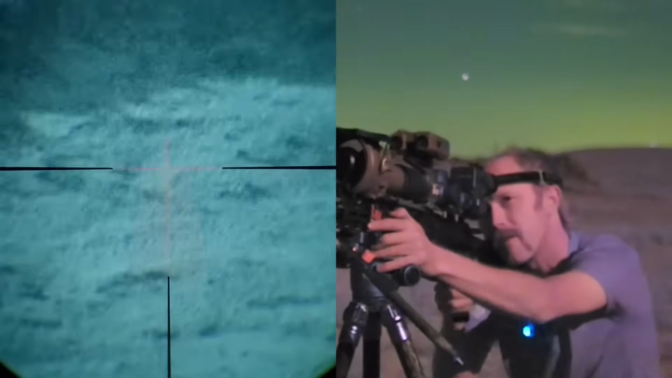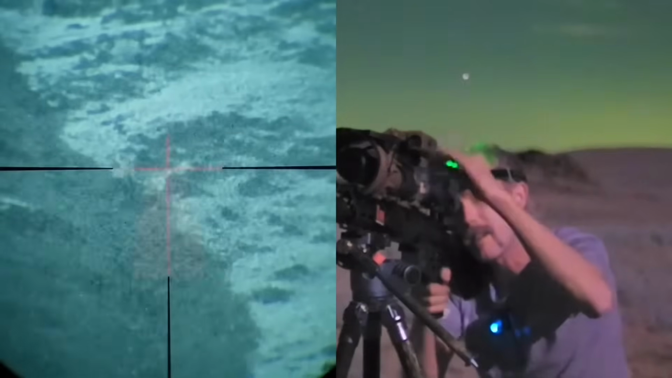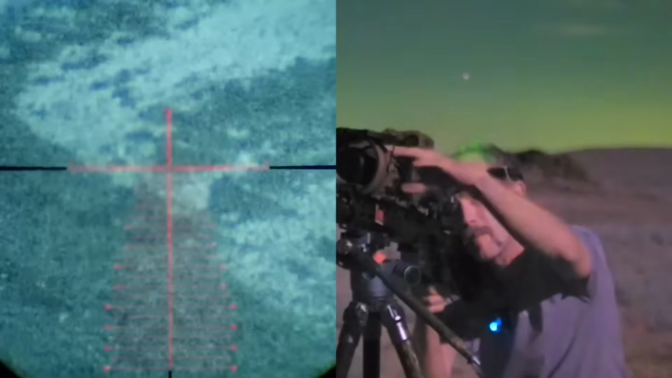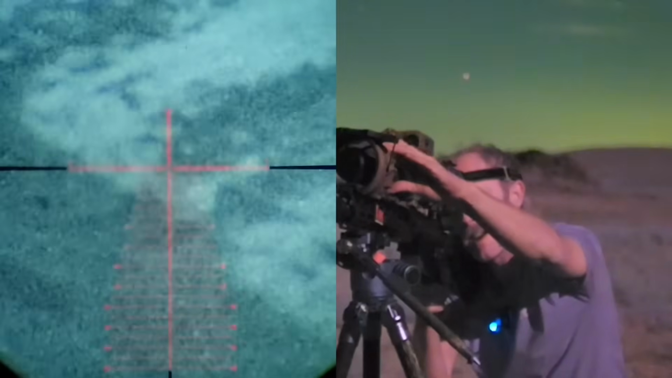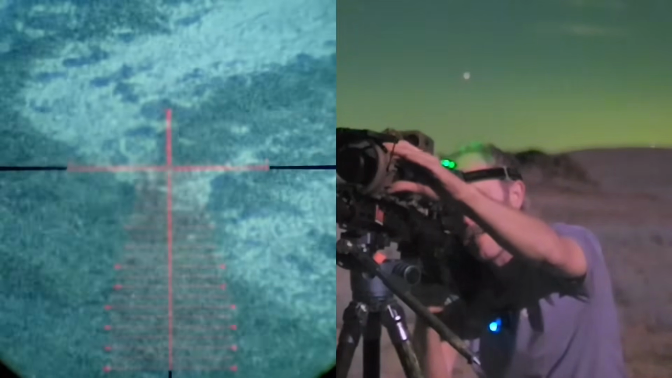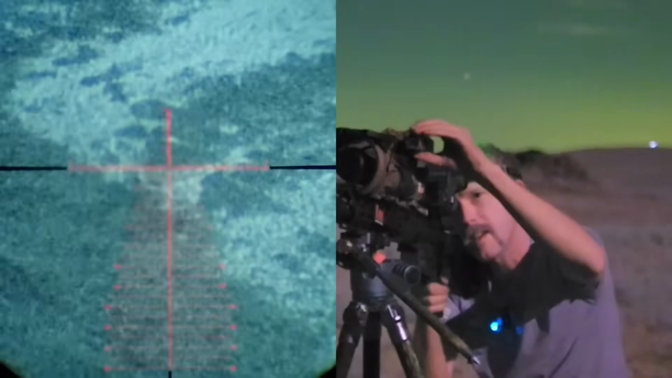Let's go up here and find these. There we go. We're kind of up in this area. We'll zoom in on those. Let me make sure I'm focused up nice. Yeah, so there's the focus. You can kind of see that's blurry, blurry, focused up nice. Let's hit the illuminator on that.